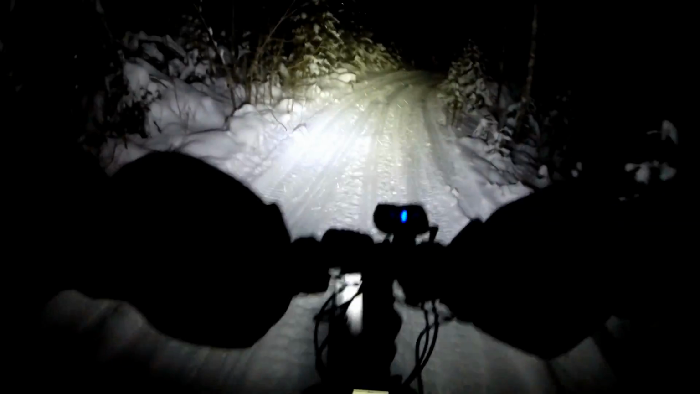We got a steep pitch coming up here. No, sink in. Do a little bit of pushing tonight. There's one more pitch. This one's even harder. That sucks. It's been a long time since I've had to walk this. Should be rideable.